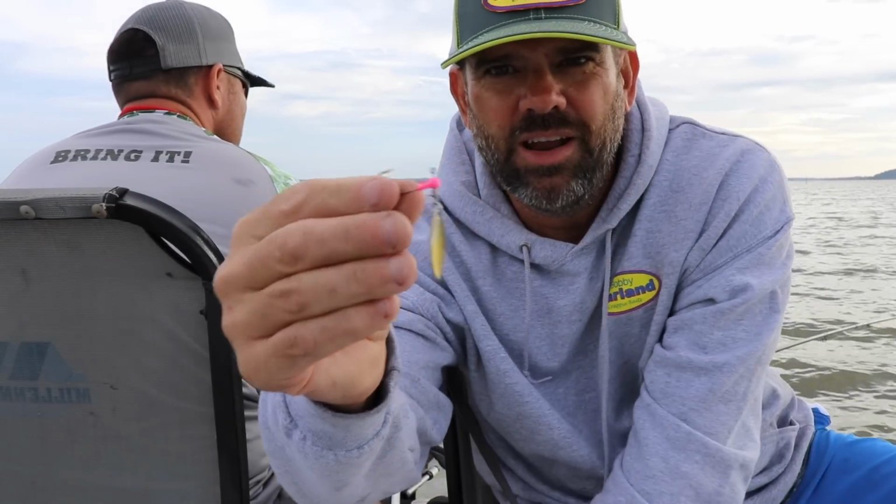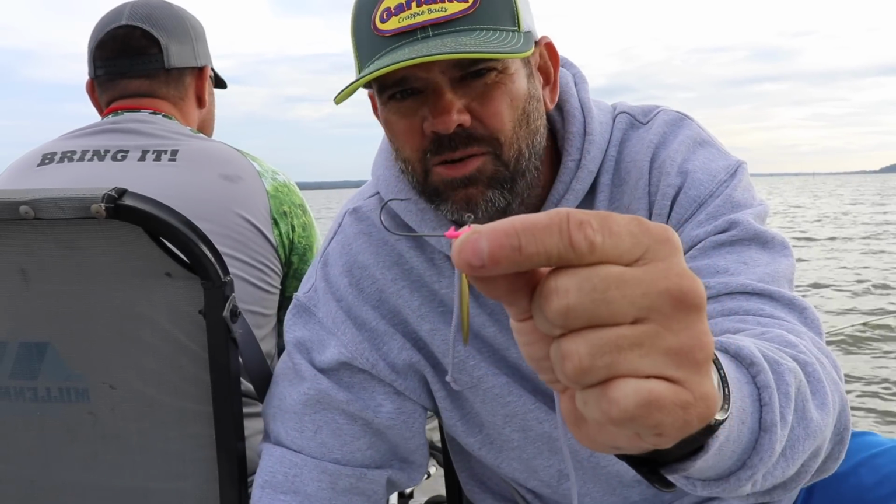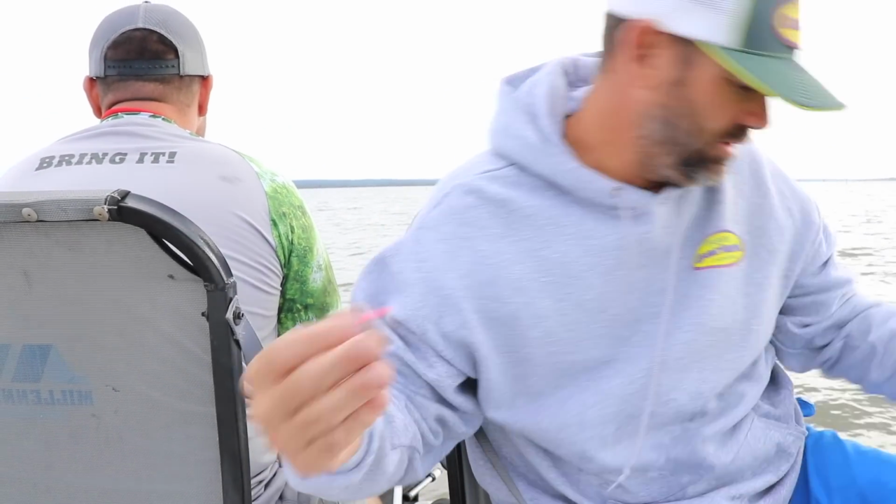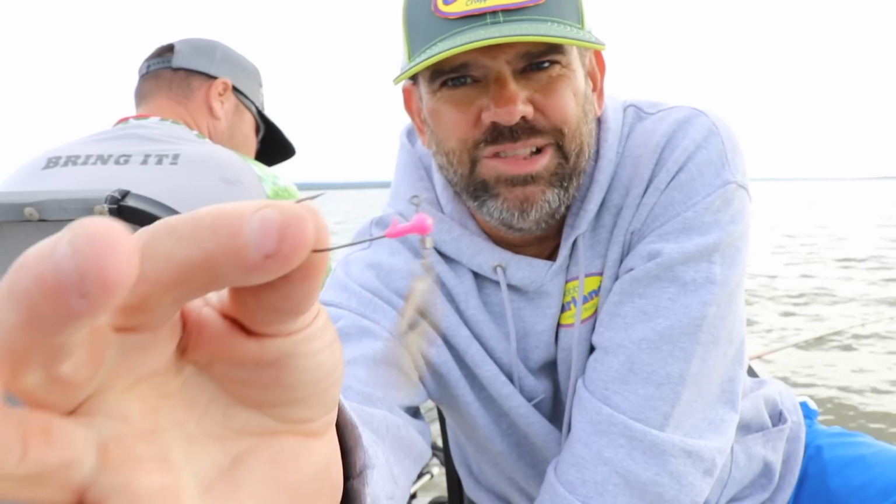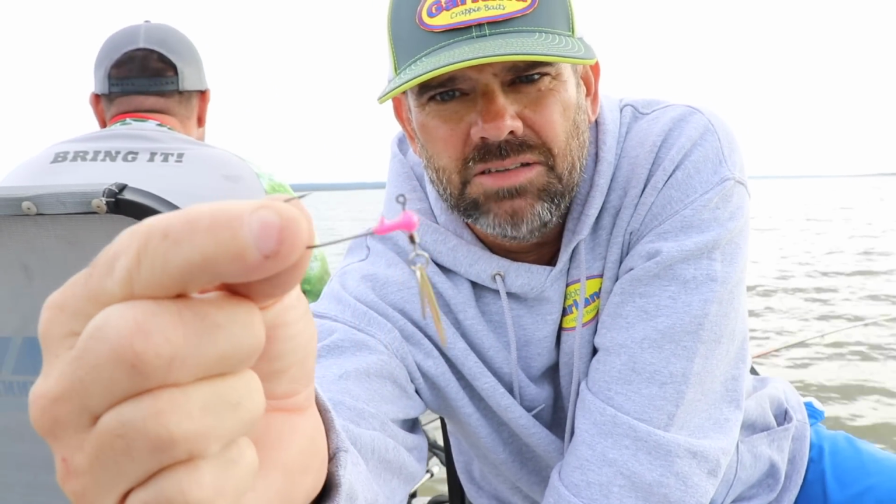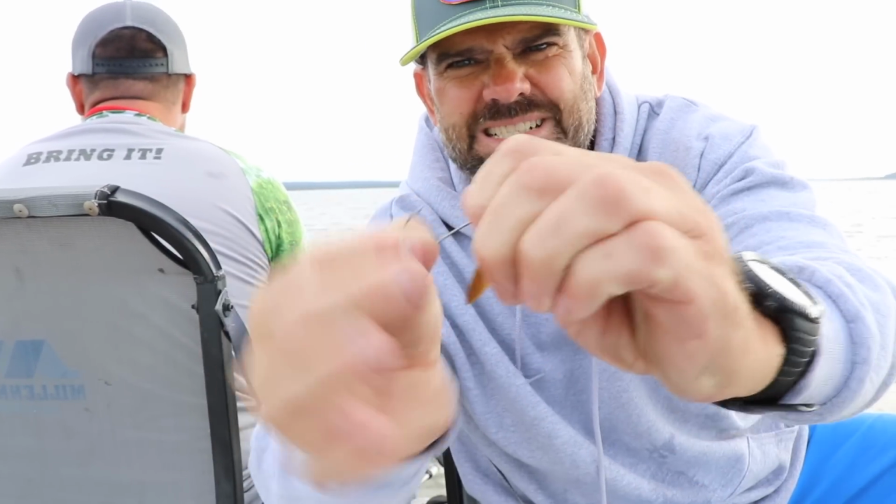Show you guys what we're actually using. We're putting a Bobby Garland, either a 2-inch slab slayer or a baby shad or minnow minder. We use a minnow minder and a stroller on here. I don't have any with me, but this blade, little bitty 32nd ounce head with a big 2-aught hook. Nice nickel hook, strong, it won't bend out for these big crappie.